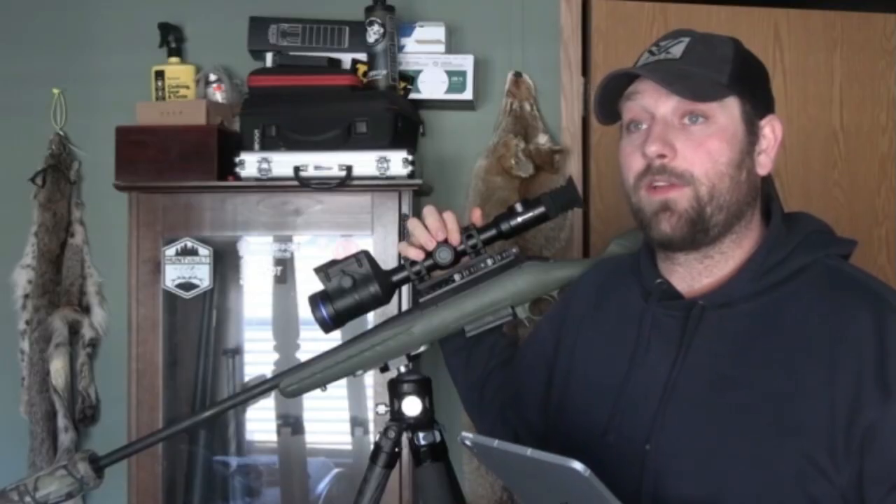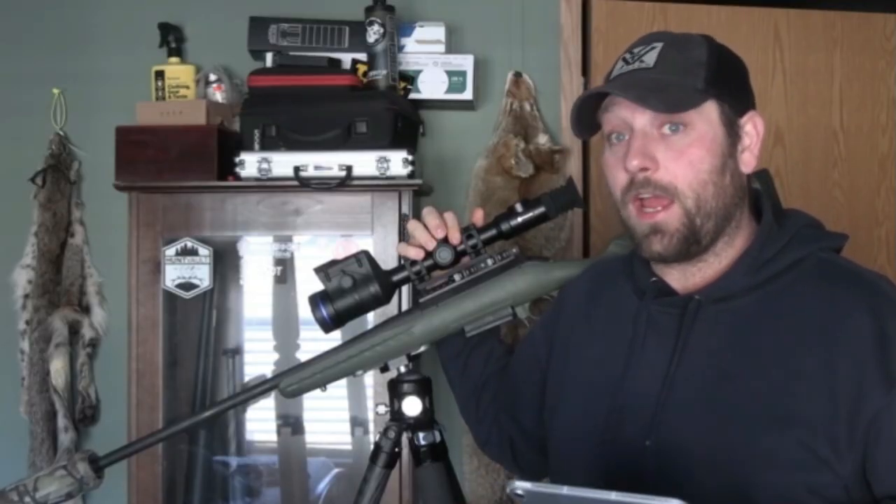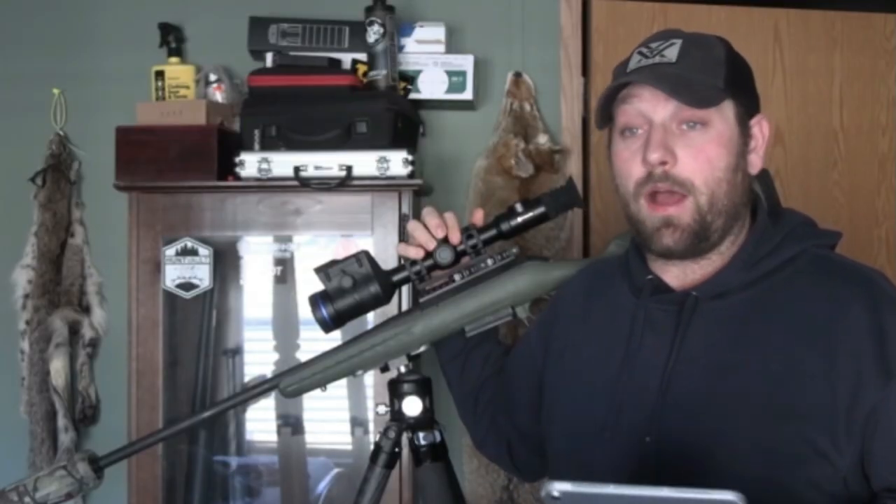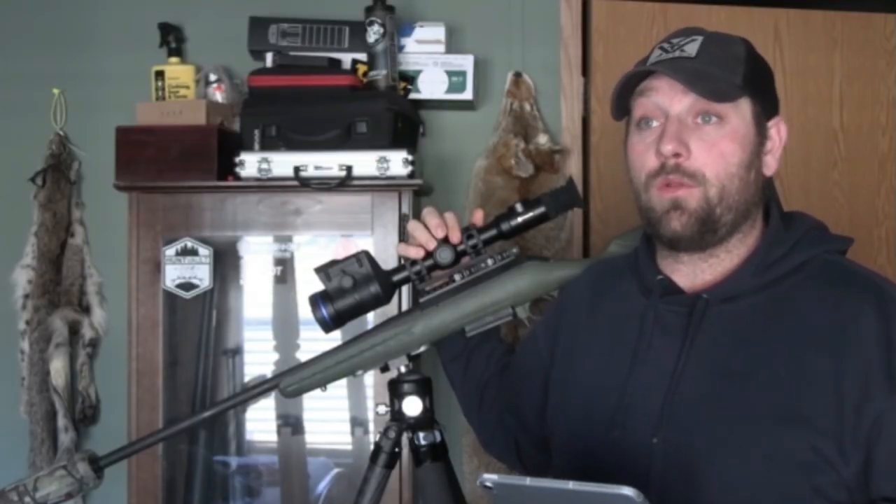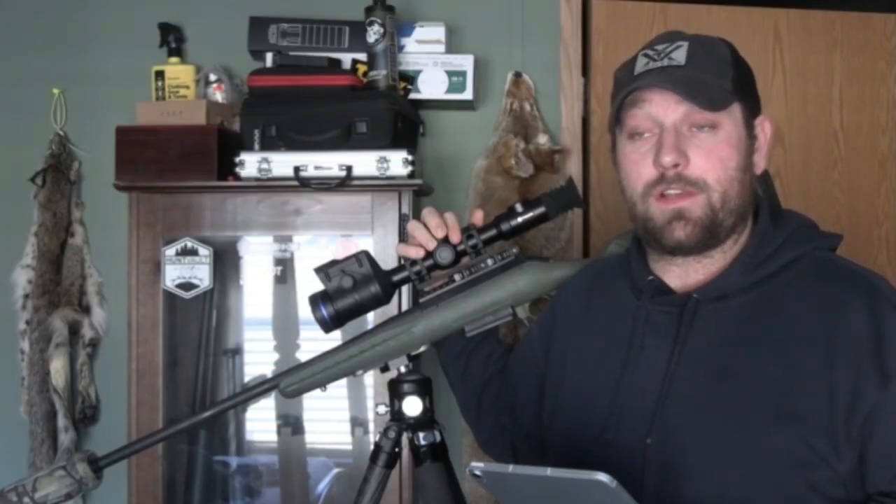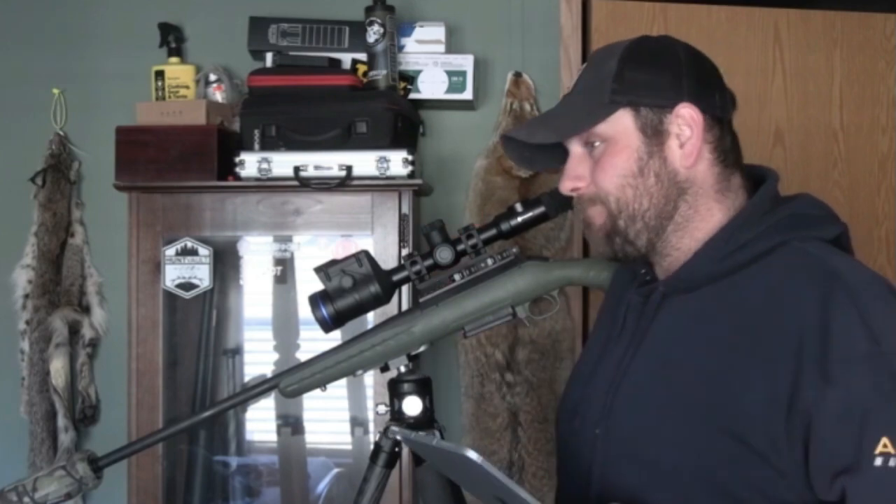I personally am not a fan of this unit. If all the stuff that I have said that I don't like about it doesn't bother you at all, then by all means this optic is for you. But if you like a more simplistic unit, I would look at something different than the Pulsar. That's just my personal take. Take it for what it is. Take it with a grain of salt.